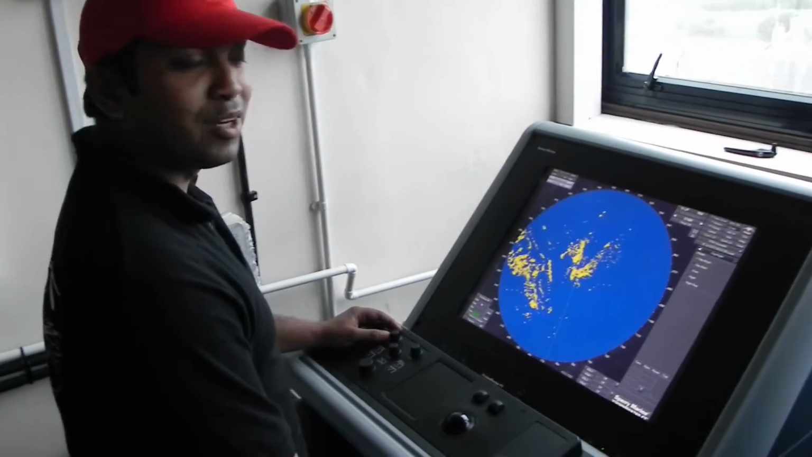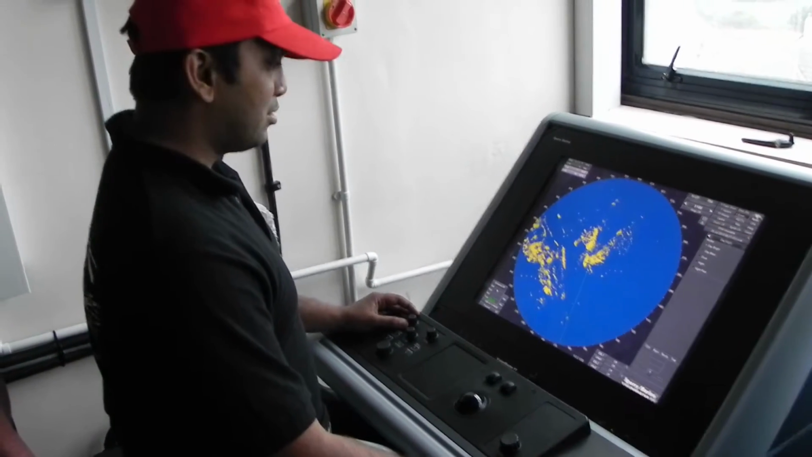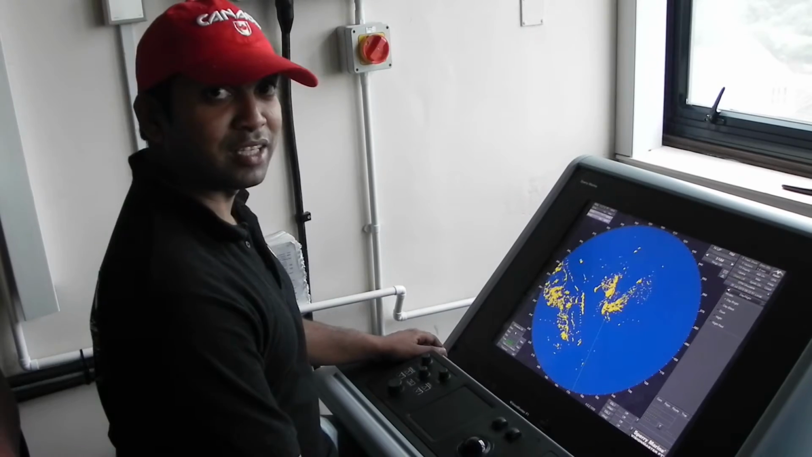Hello guys, today we will be setting up the radar. This is the Furuno-type Perimarine radar. There are a few things to be kept in mind while setting up this radar.